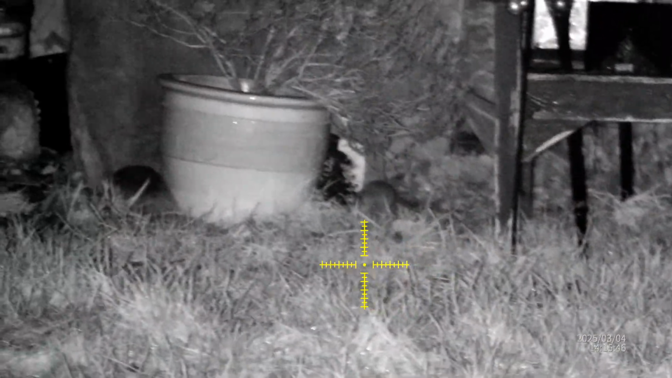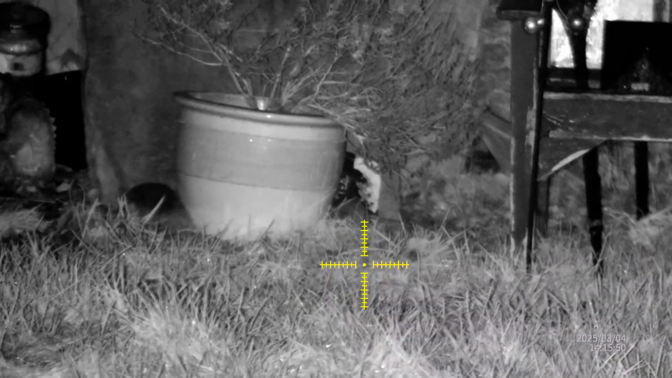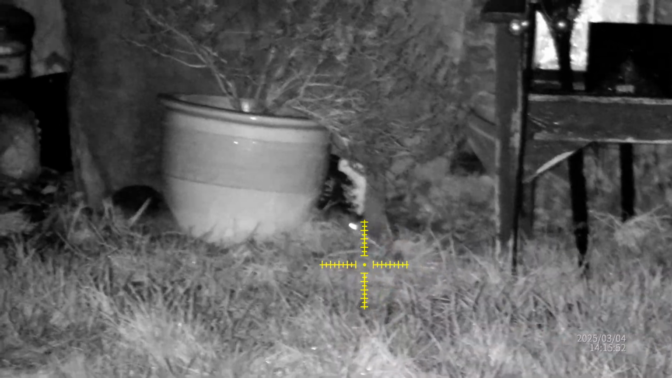Down here we have peanut butter. Just got to wait for them to come out now. We'll see when they do. Not there yet, is there? Can you see that one there, guys? Just, can you see it?